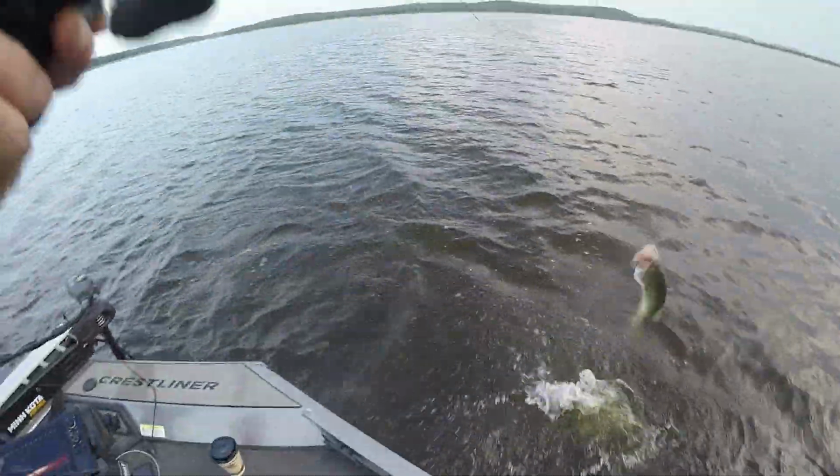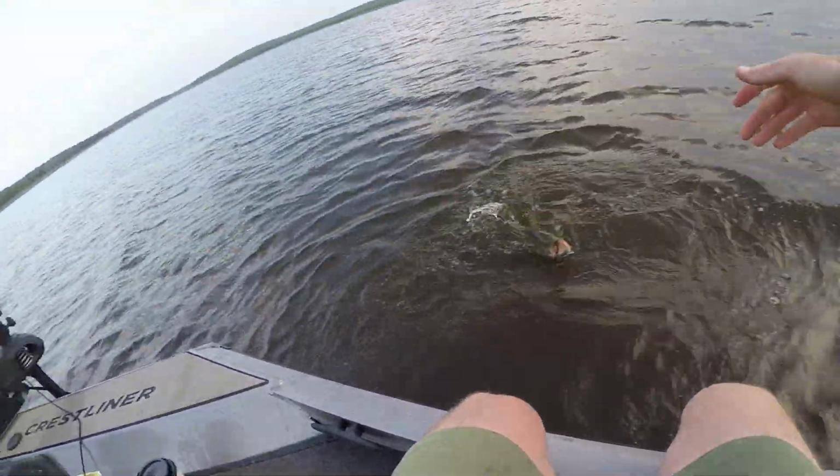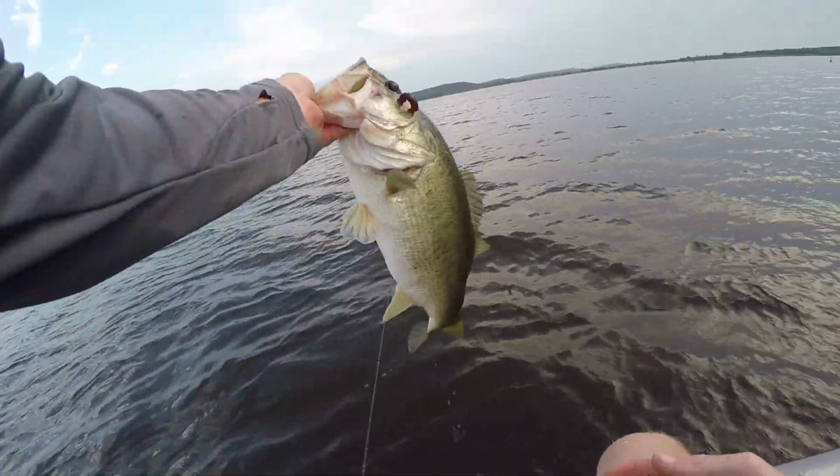There we go. That feels like a good one. Yep. Well, that didn't take long. We've been out here about 15 minutes. I'm just kind of looking around. I haven't even really talked with the camera yet. And I just saw a fish out there in the open water. Flipped over to him, and he's about 4 pounds.